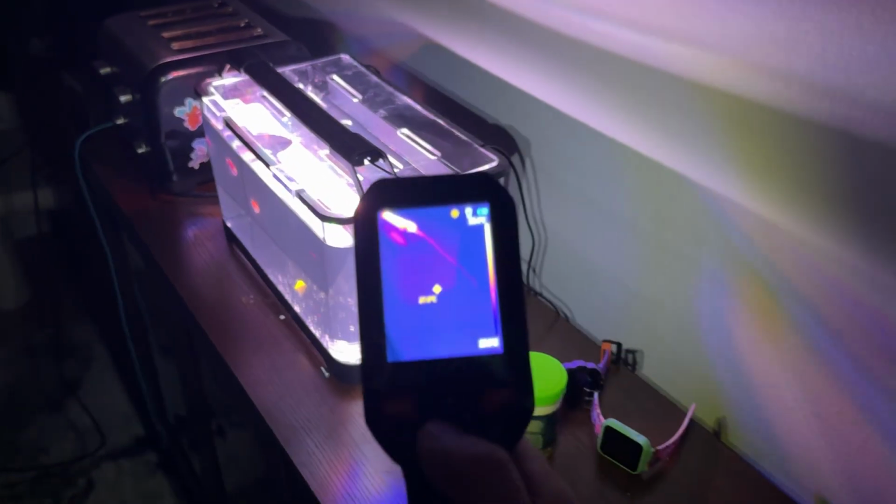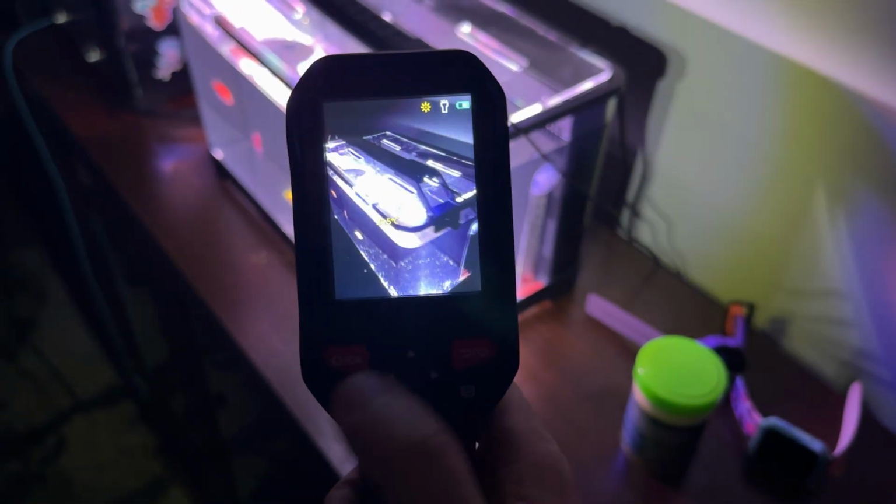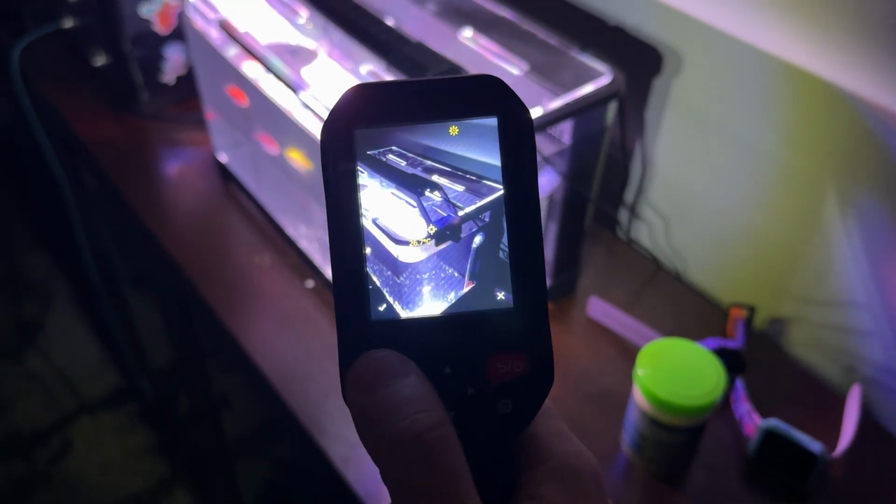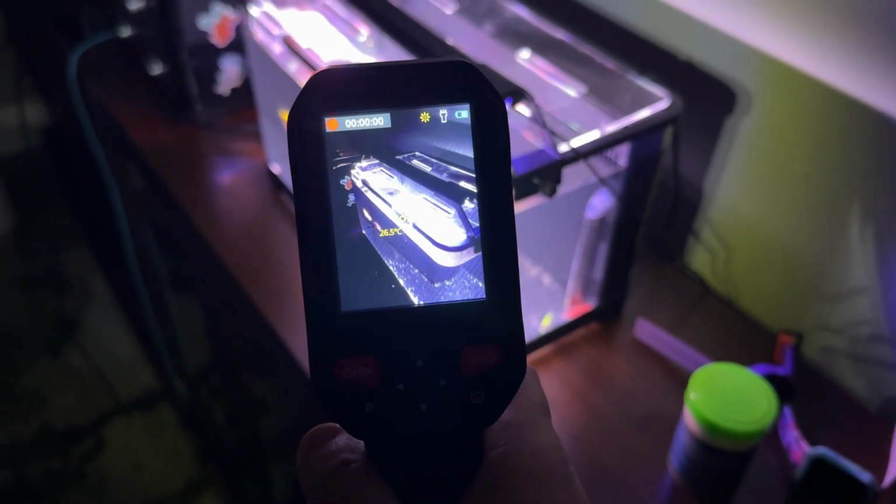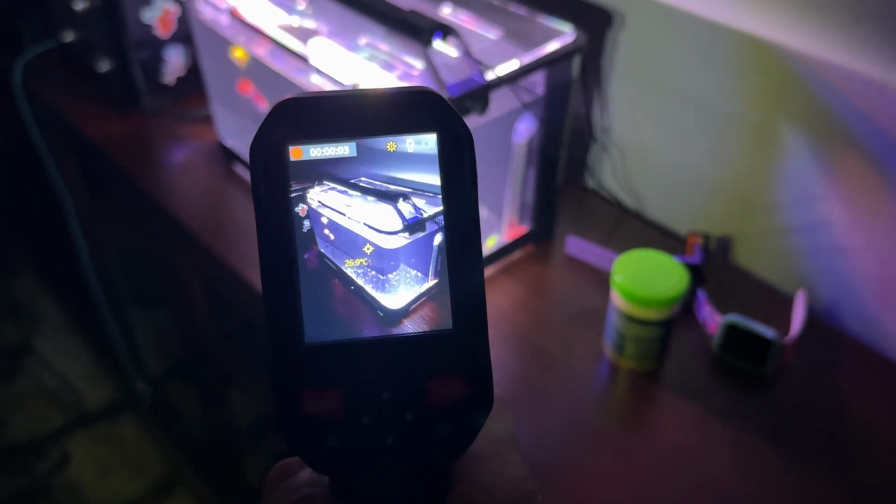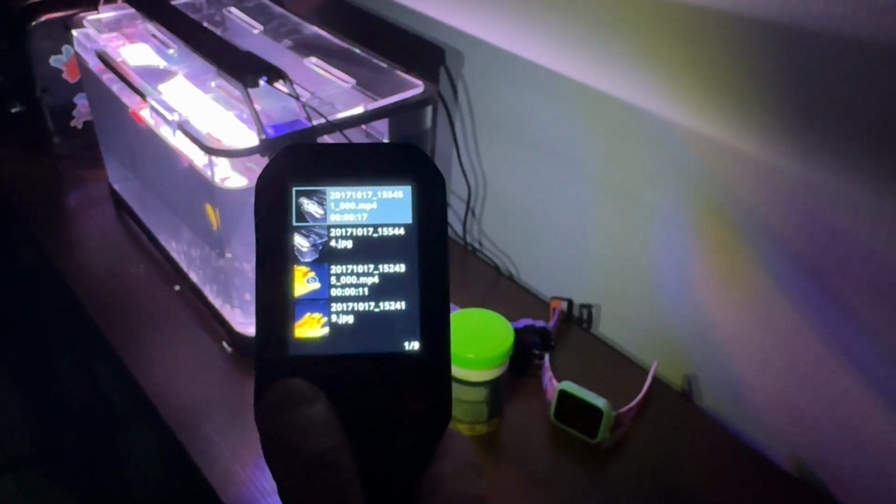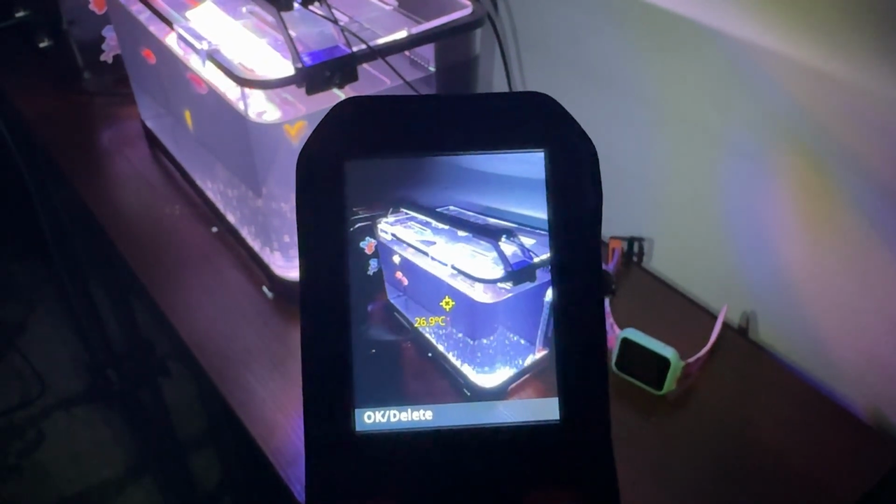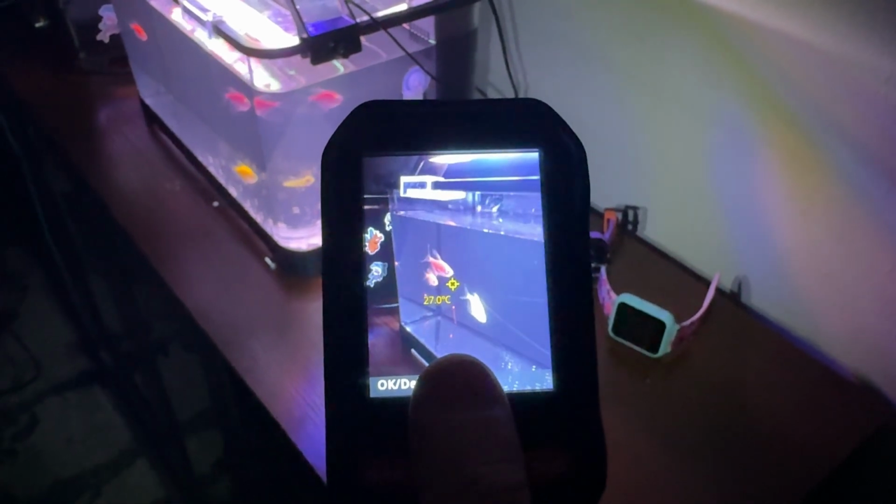When we check the quality of the picture and the video, that's also awesome. There is no lagging or anything. Take a picture, save, take a video. Right now, start recording. Let's check the video recording. Here we go. I really like the quality. It is just telling you the temperature wherever you're holding.